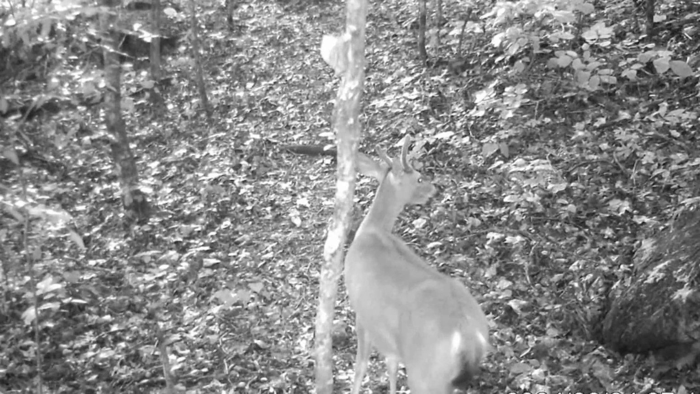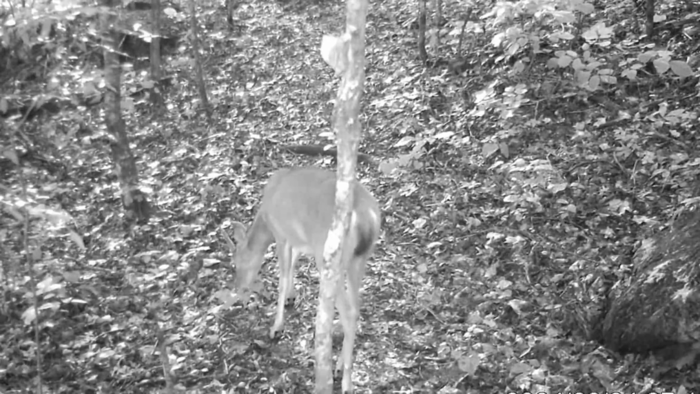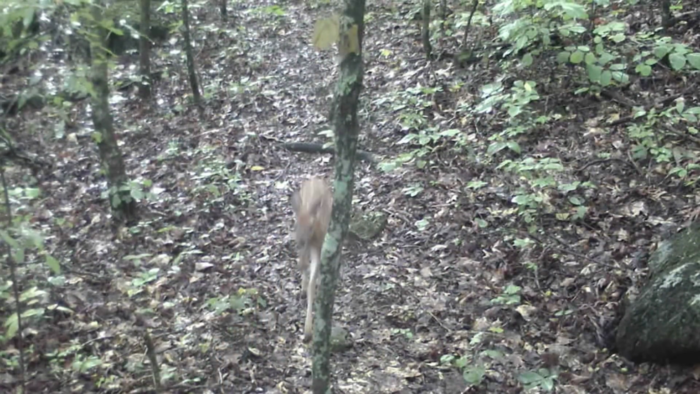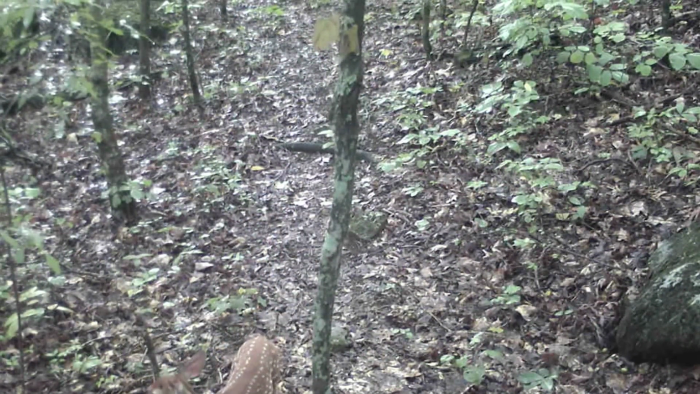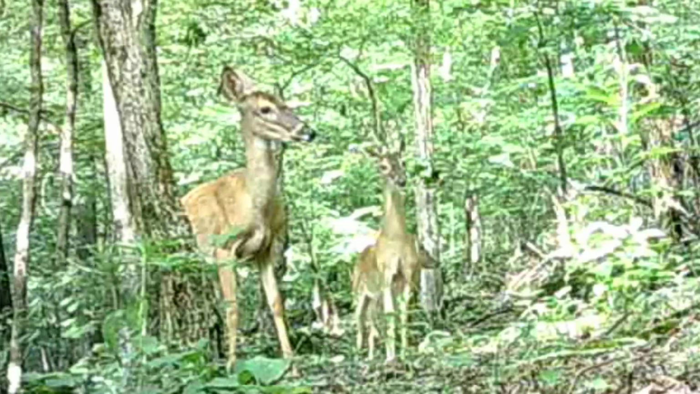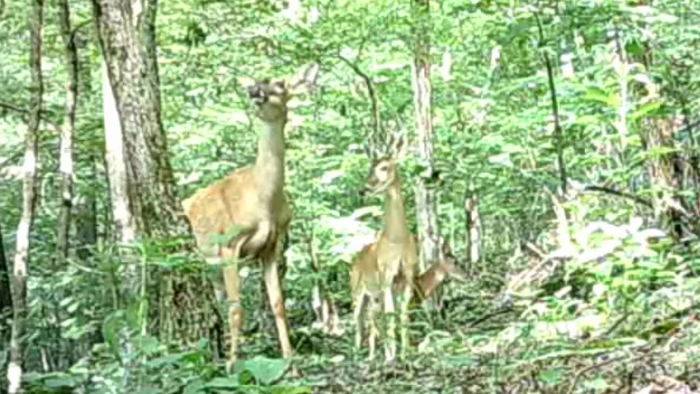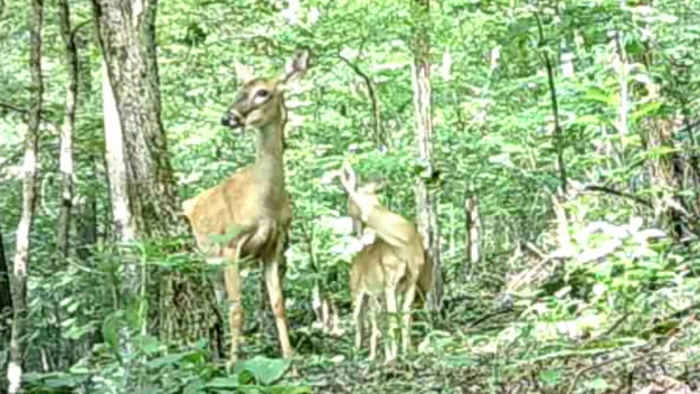There's a young buck just browsing through. And there's Mommy and her little fawn. And another day unfolds here on the ridge. These animals live hard lives.